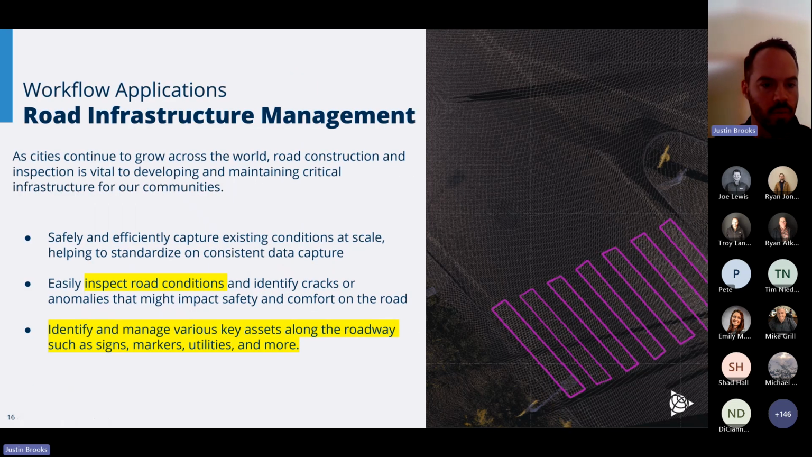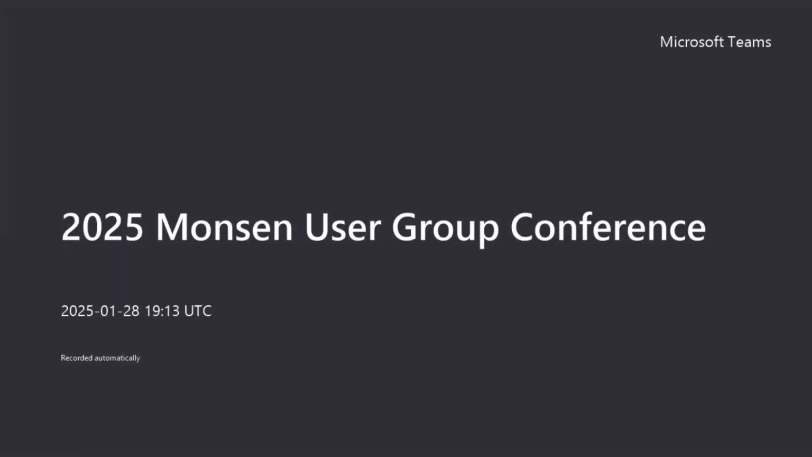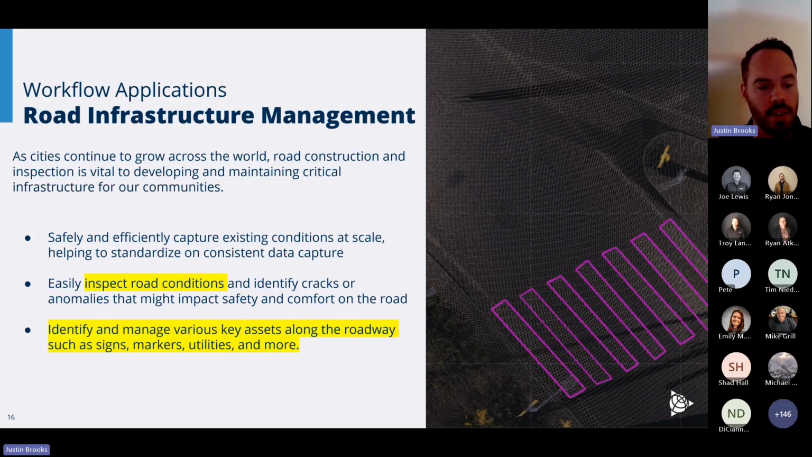As far as road infrastructure, it's definitely good for inspecting road conditions, identifying cracks or anomalies and other distresses in the road. You could easily extract things like signs, markers, road paint, all of these things you could pull out now right in TBC. We used to have a separate software that we'd use for what we call extraction, that Mike alluded to a little bit in the last presentation, where we have this beautiful 3D point cloud. It's like, now what, right? What do we do with this to pull out the intelligence that we need?